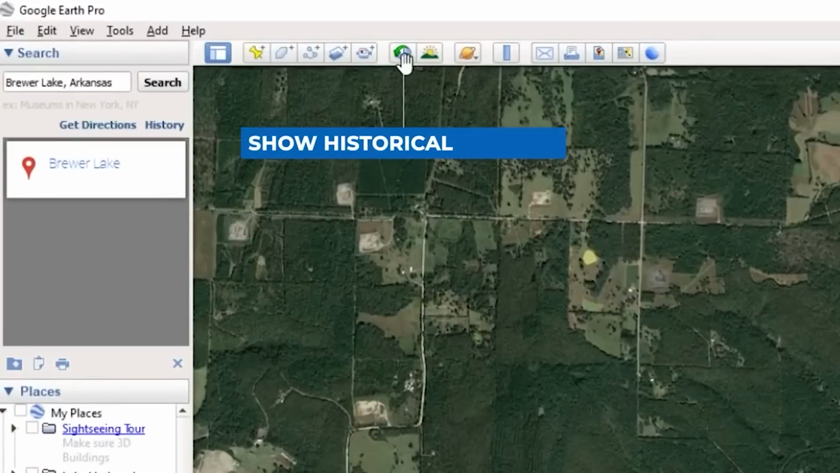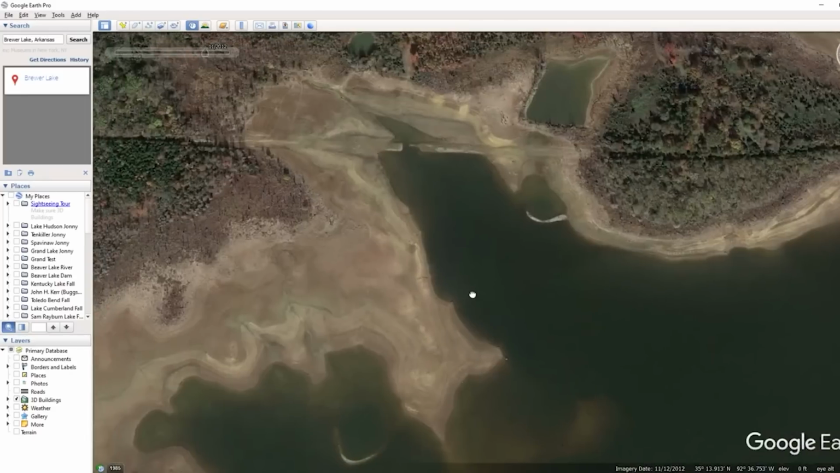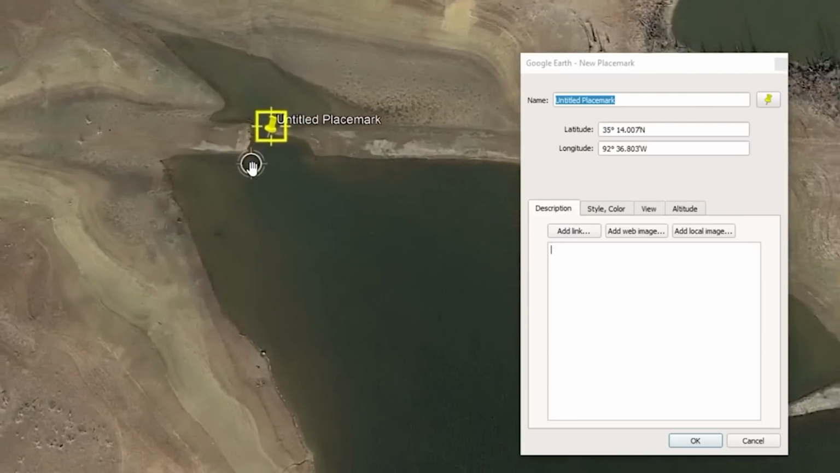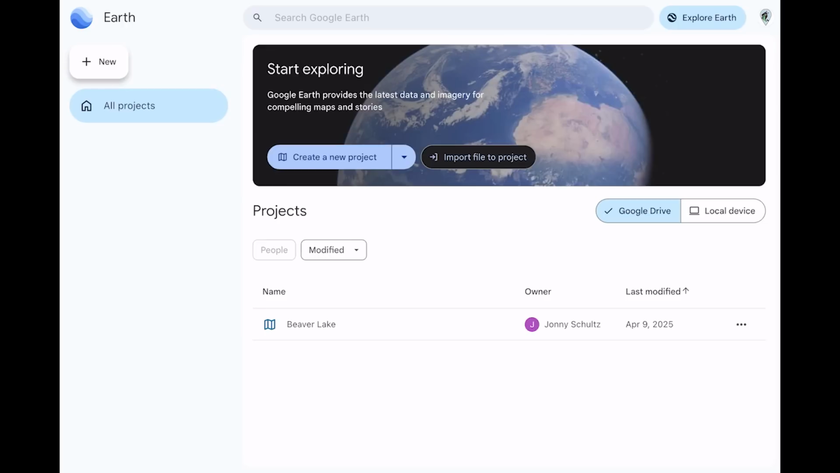In the past, I've explained how to use Google Earth Pro on a PC to find historical images of your lake when it's drawn down. You can then mark areas in Google Earth and transfer those waypoints to your fish finder. This process actually just got a lot easier because you can now get the Google Earth app on iPhone and iPad. So here's what the app looks like, and the first thing you need to do is create a new project by pressing the button in the center of the screen.